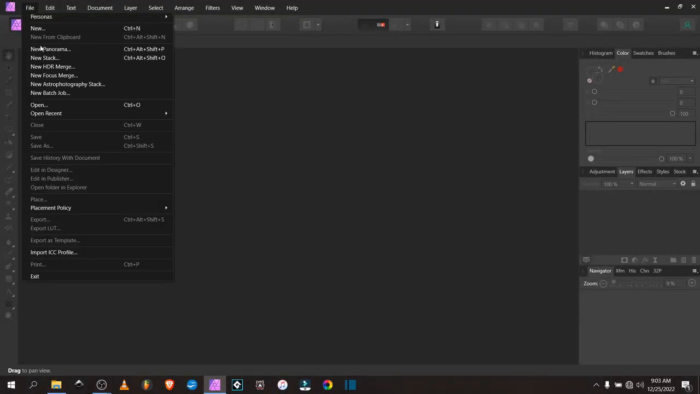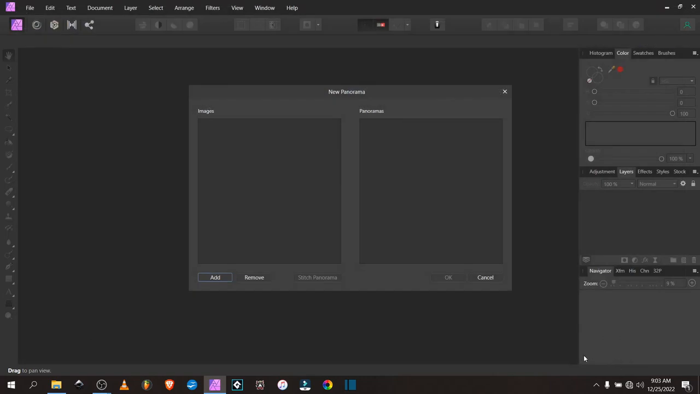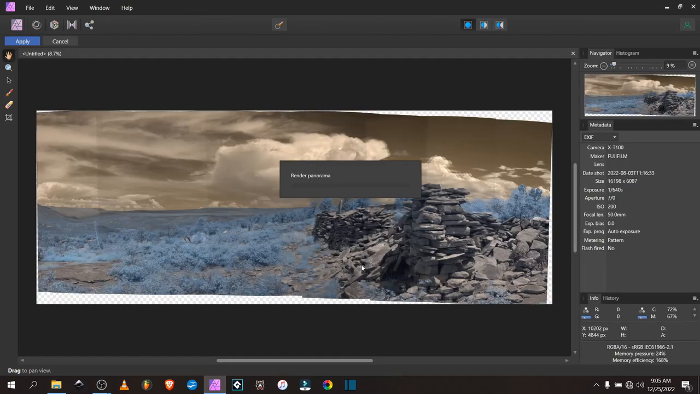Start by going to File and New Panorama. Click Add and select your images. Give it a second to load, and when it does, click Stitch Panorama. Now this part can take a few minutes. On my computer, I've sped it up here because it took about a full 60 seconds. Now it shows a rough example of what it should look like when it's done. Click OK, and again this takes a few minutes. It shows you a crudely stitched together version, but when it's done, it should look nice and smooth.